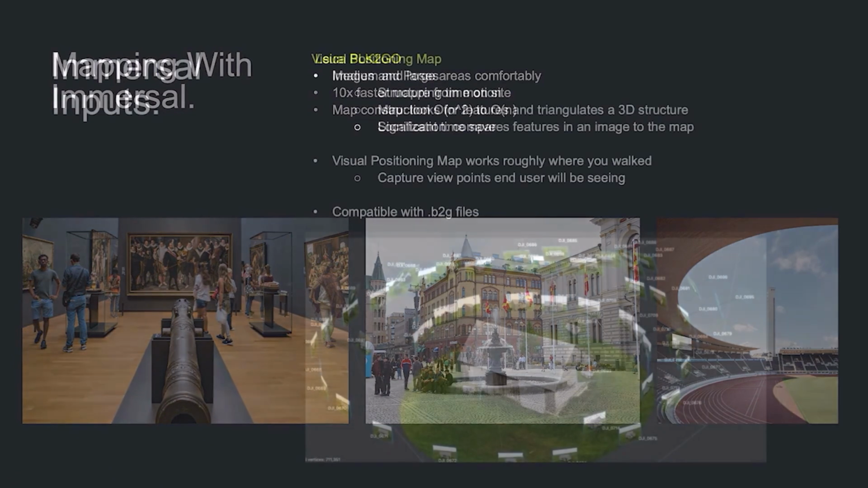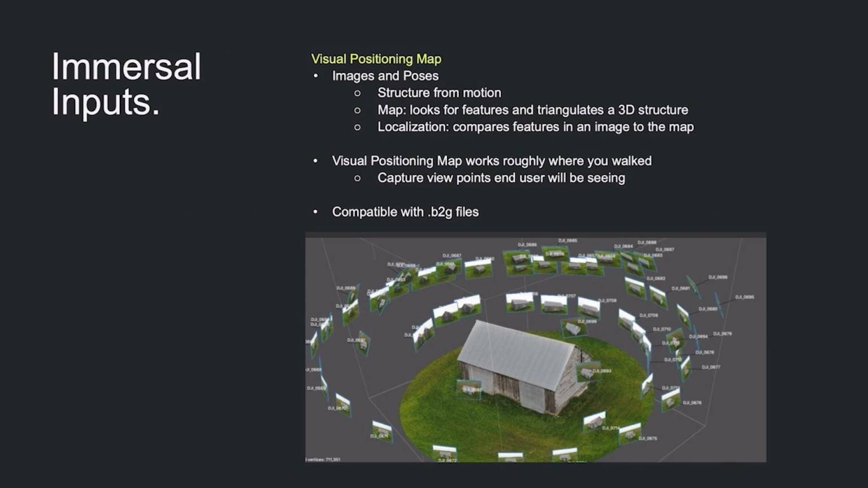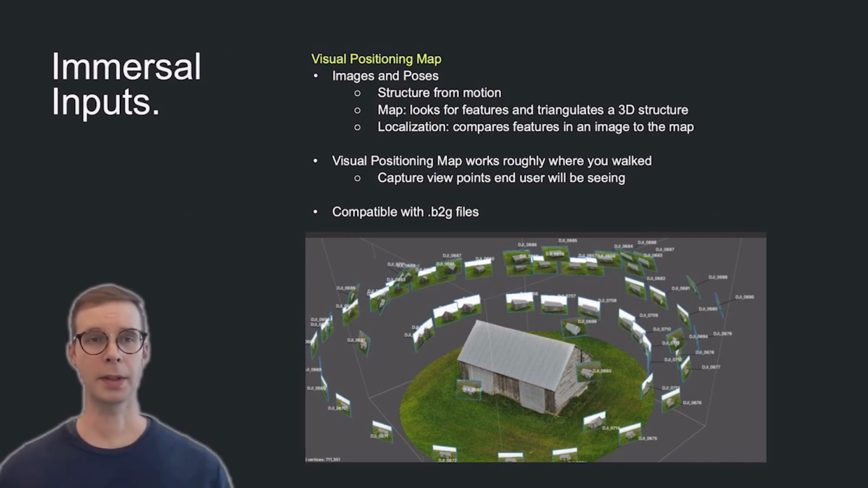What does Immersal take as an input for a visual positioning map? To put it simply, we require images and poses. For mapping, we're using a process called structure from motion. It's a well-known approach, and we add our own technology on top of it. In a nutshell, we look for similar features in a sequence of images and triangulate those in space. And for localization, we look for features in a single image and compare that to a map. And the output is a position and rotation of the point where the image was taken from.